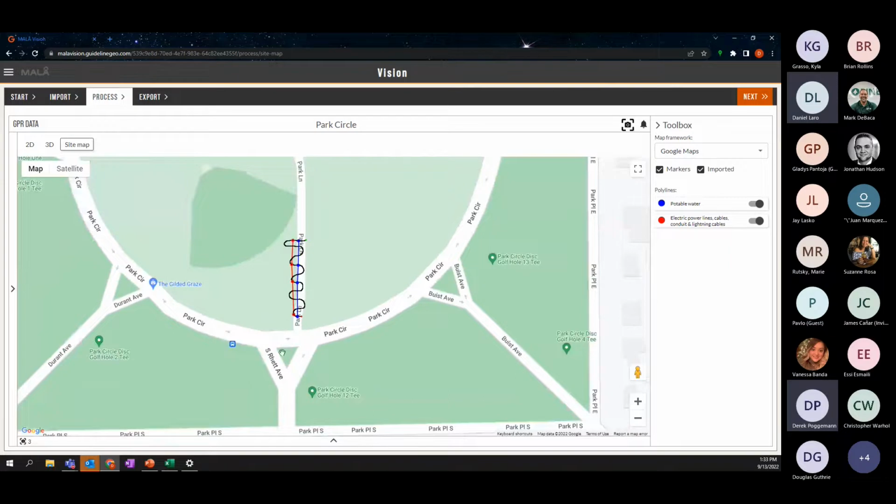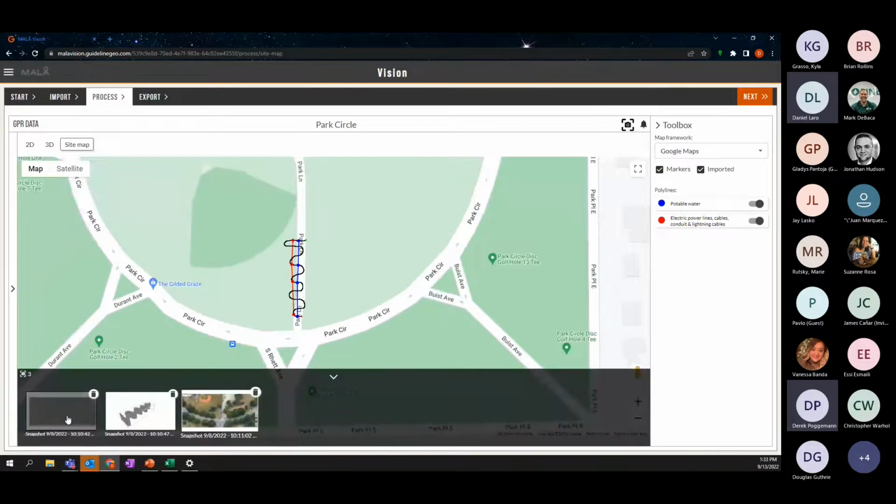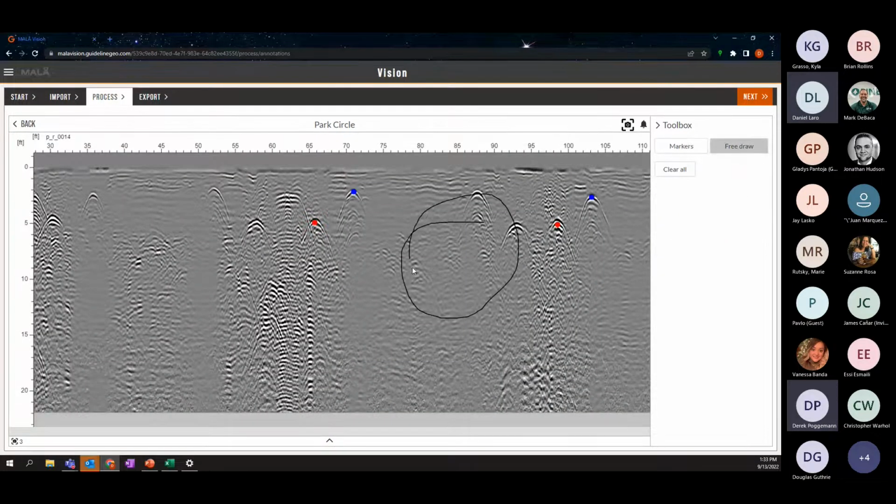Once those snapshots are taken, they're stored down at the bottom here, and we can click on these, and I can do a little free draw if I wanted to circle something or put a little arrow, whatever I wanted to do there, and I could save it, but I'm going to clear that out.